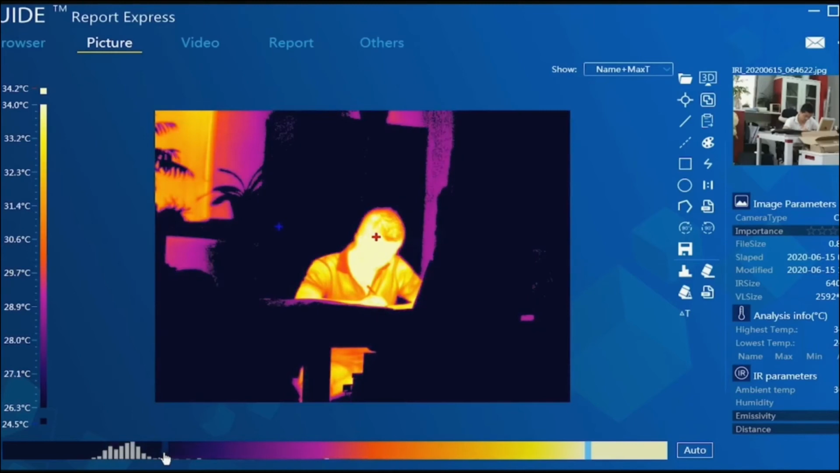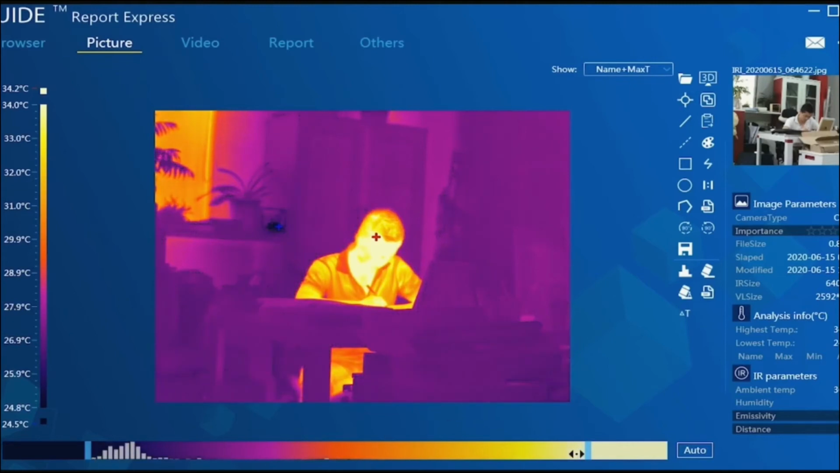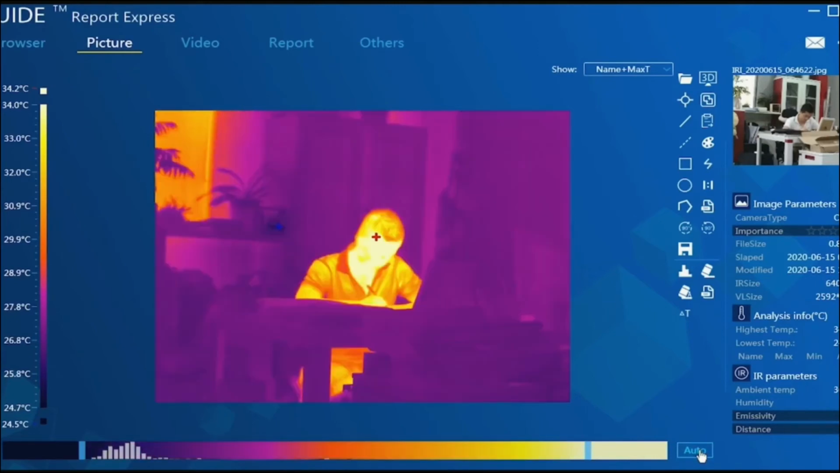And at the bottom, you can see the limit switch for level span. Now you can see only the low temp, and now only the high temp. It is a very popular function in most applications, but most of the time we just need the auto.